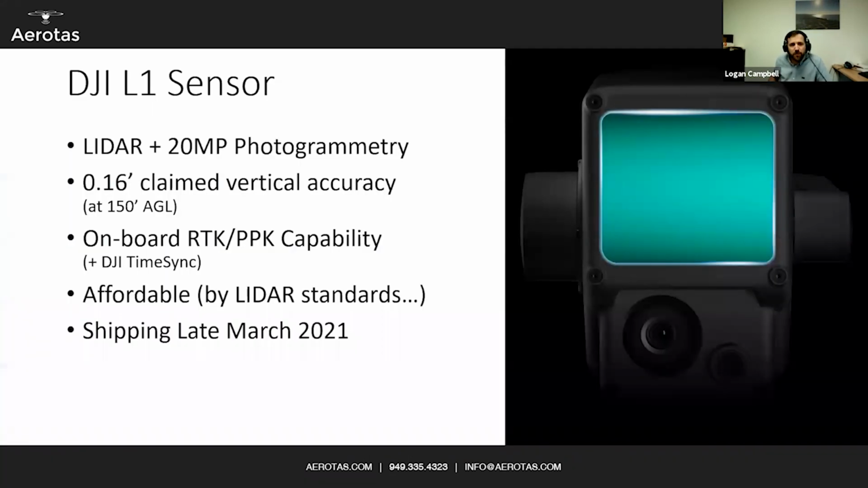The L1 sensor is a combined LiDAR sensor as well as a 20 megapixel photogrammetry camera, which is actually the same image sensor that's currently on the Phantom 4 RTK. So it definitely has its photogrammetry chops as well. It is worth noting that their claimed vertical accuracy is 1.6 hundredths of a foot. I am always skeptical about that because it is their claimed accuracy in laboratory conditions at 150-foot flight altitude, which is pretty low. And I would expect that not to be quite so good. But that's why we say the 2 to 3 tenths real world accuracy on a LiDAR sensor.